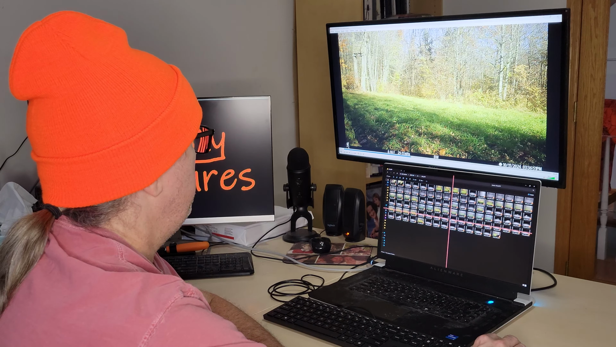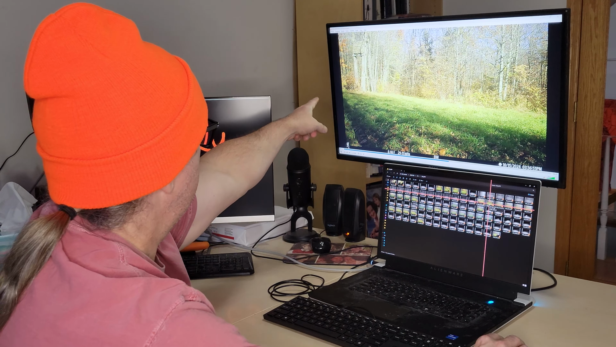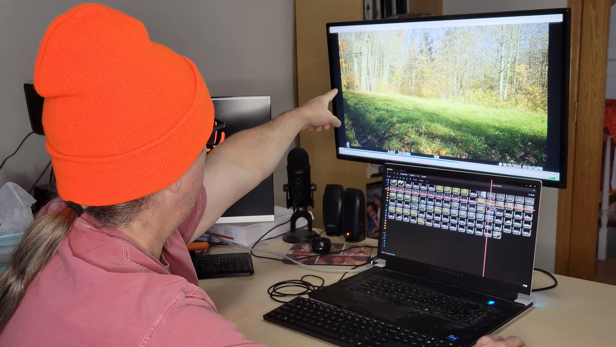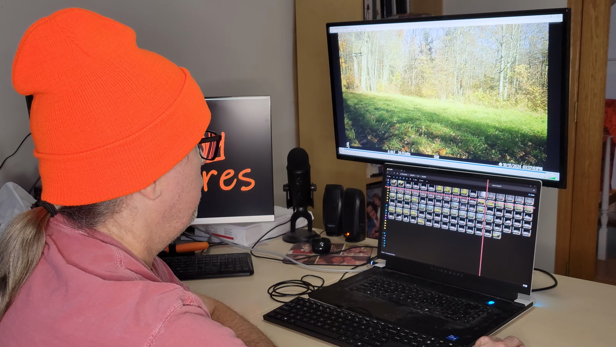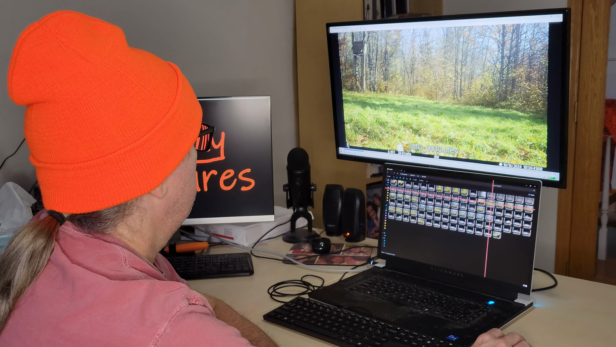I don't really see anything. It could have been leaves or something that triggered the camera. See something there, a blue jay it looks like. There's a blue jay right here. So that could have triggered the camera. I think this is just the leaves blowing. This is the 16th in the morning.